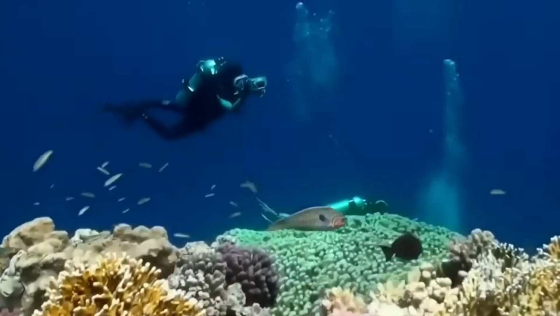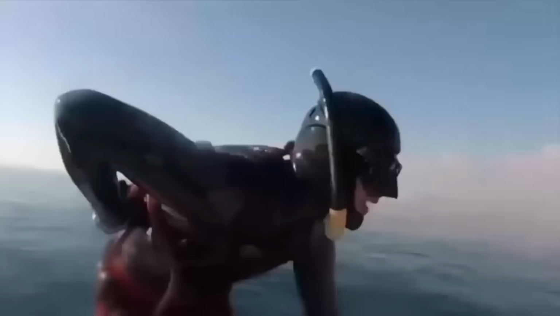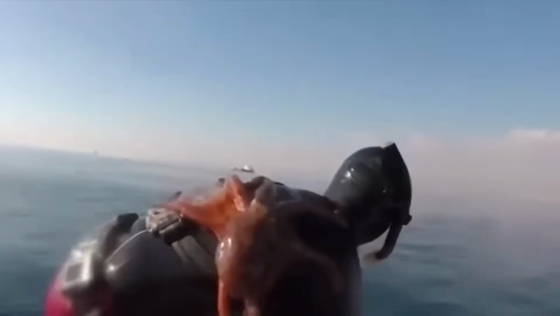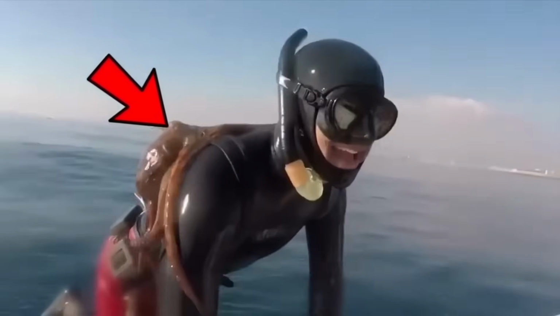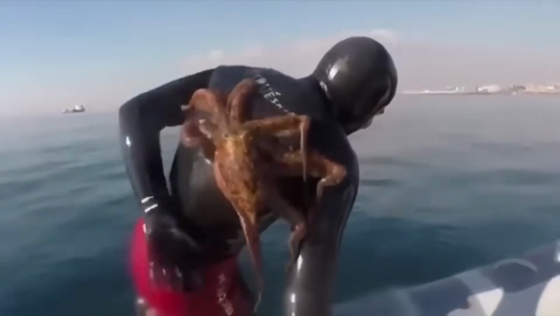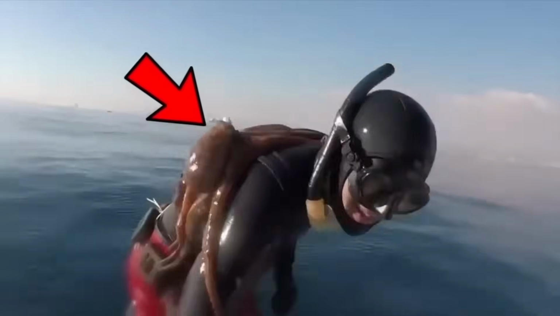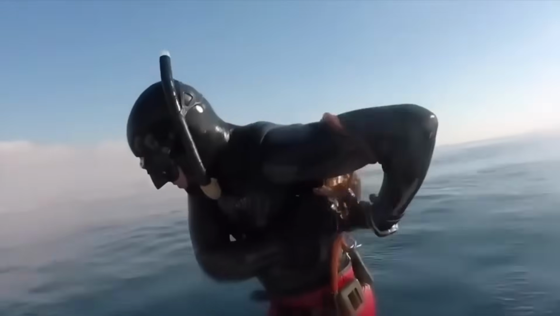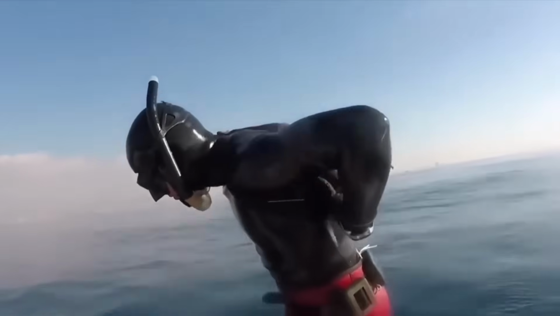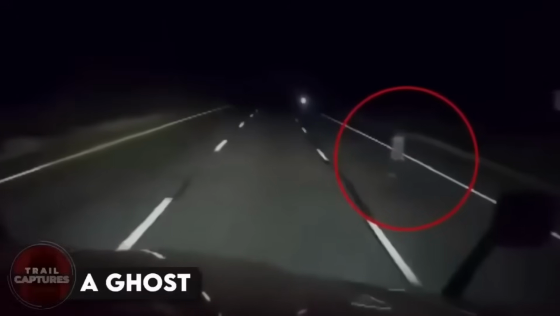A clingy octopus. Imagine you're out scuba diving, and when you surface for air, you discover an octopus that won't let go of your back. In a recent video, a diver experienced this unexpected surprise and was trying everything he could to shake off the clingy cephalopod. Despite moving in different directions, the octopus wouldn't budge, and the diver started feeling uncomfortable with its sharp beak and sticky suckers. Perhaps the octopus just wanted a hug. What do you think?